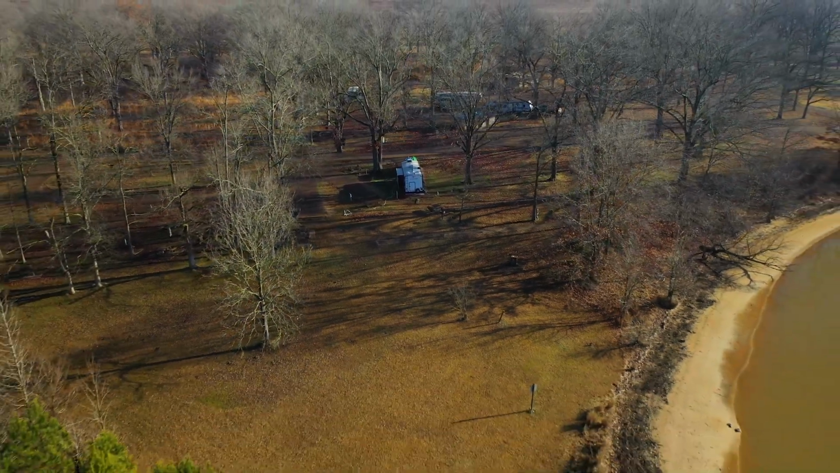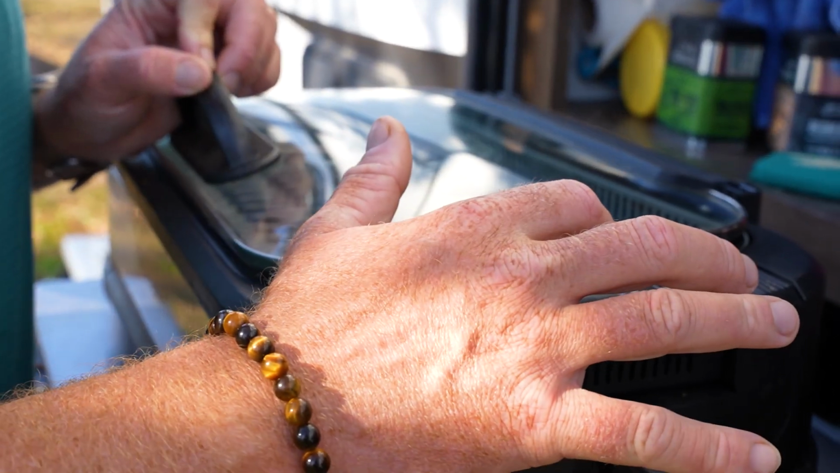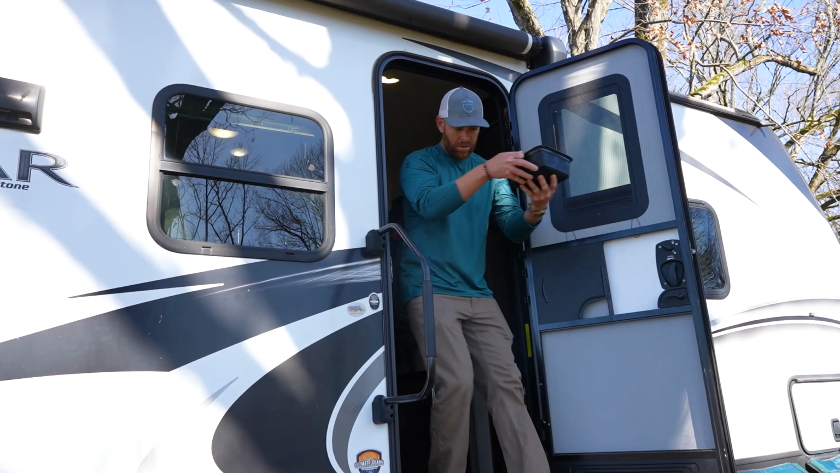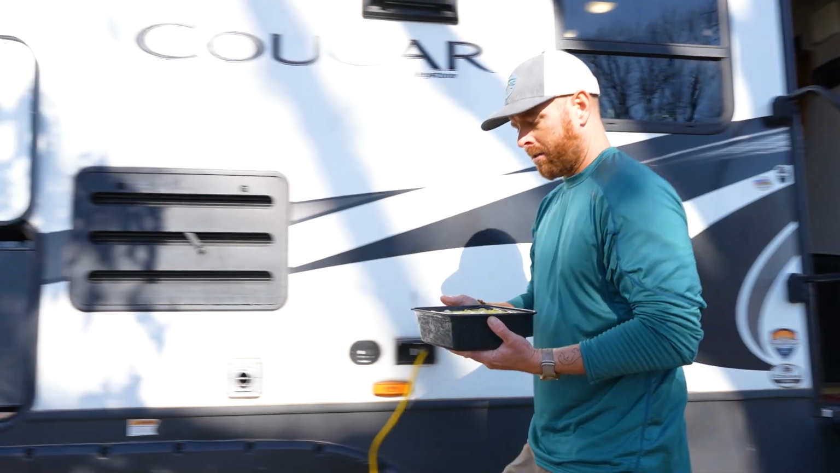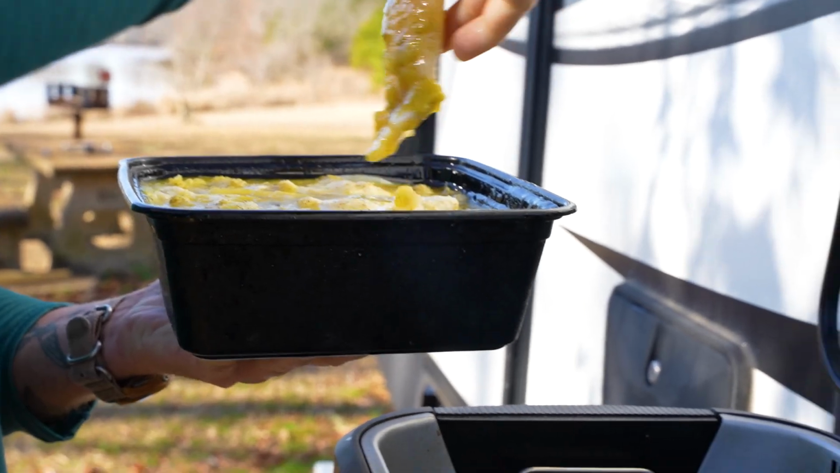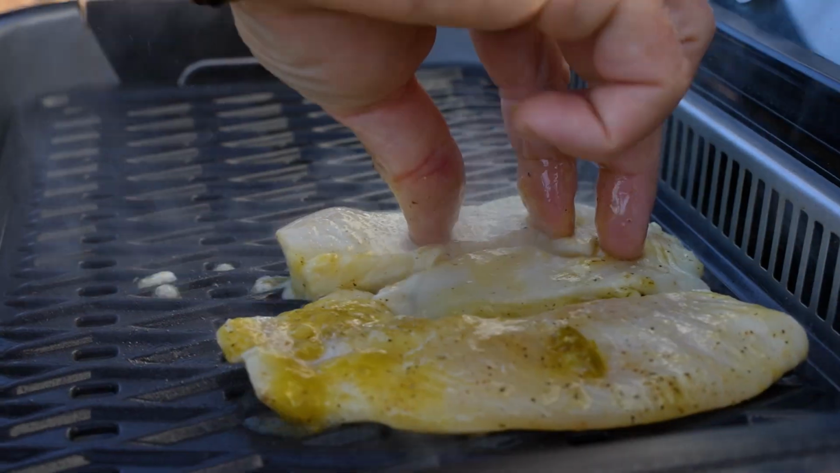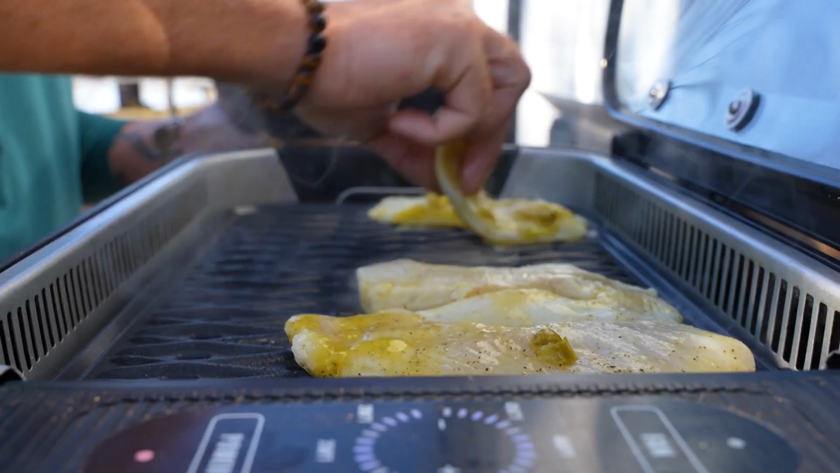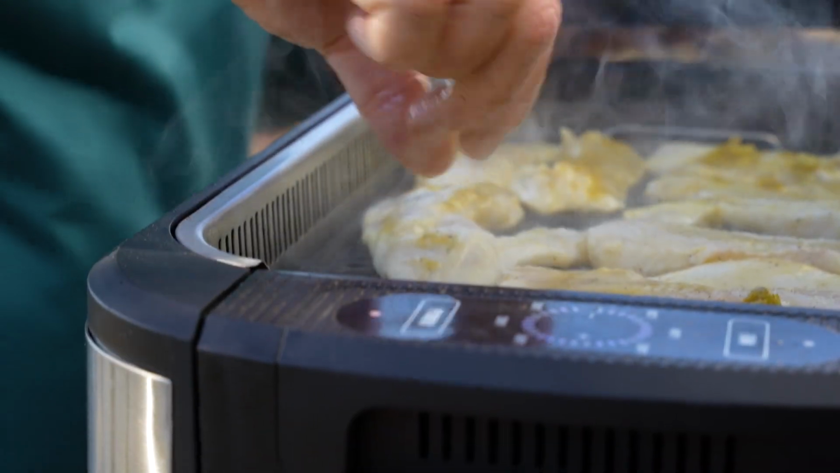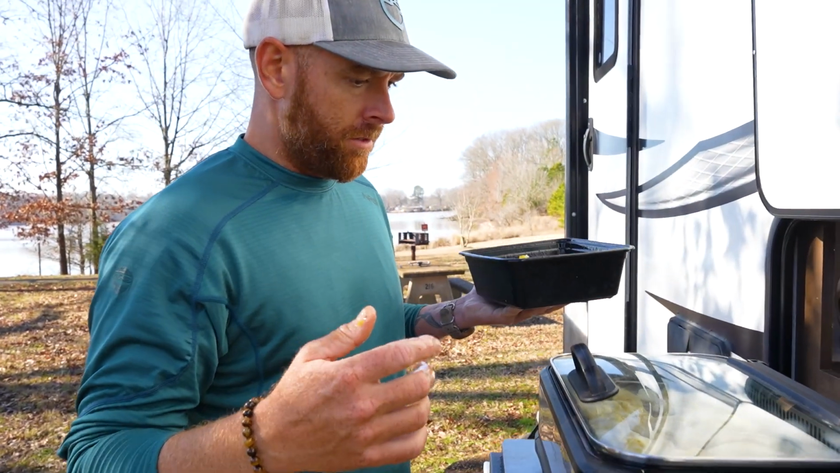We may do some fishing there on the side, have a little bit of fun, but this thing's pretty easy to use. And we're gonna crank it up to 400, and we'll let that heat up, and we'll go get our fish. All right, I think this thing's heated up. Let's get some of this fish down. We'll close that lid. It's gonna take no time flat, and then we'll flip these bad boys.